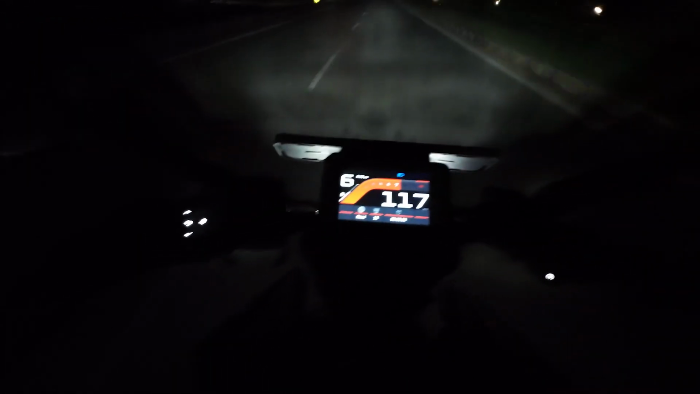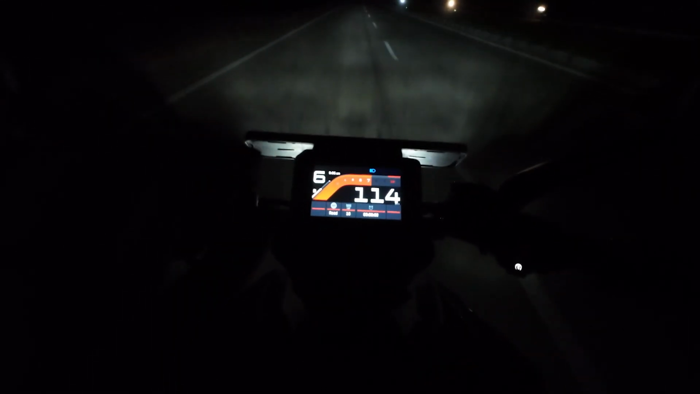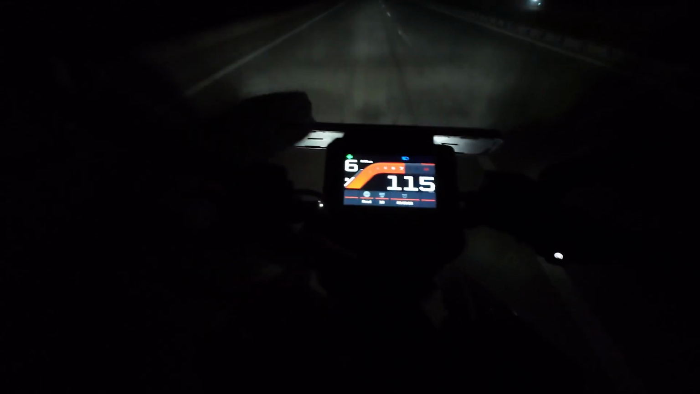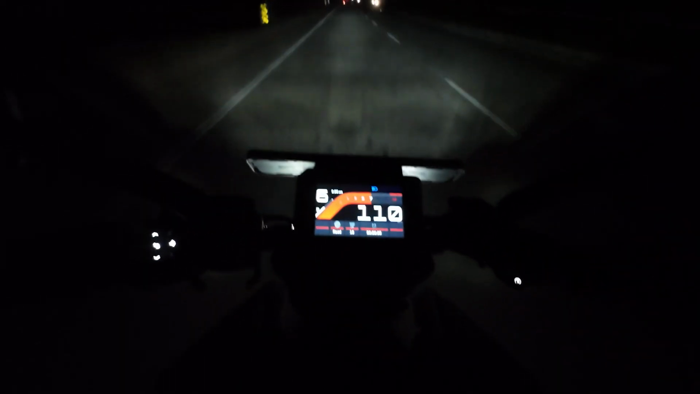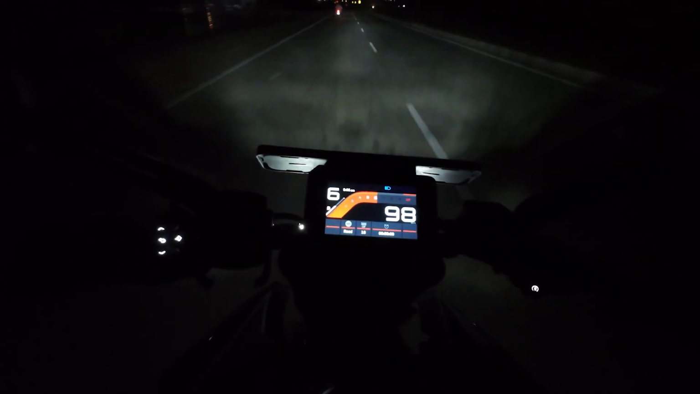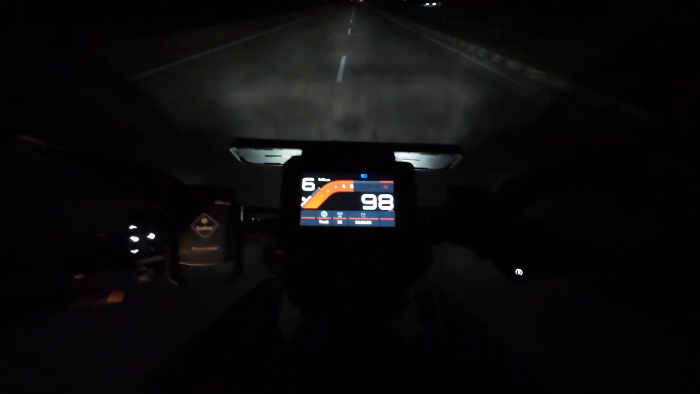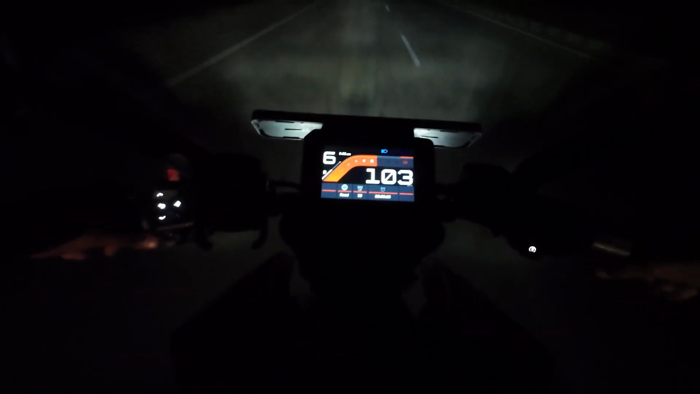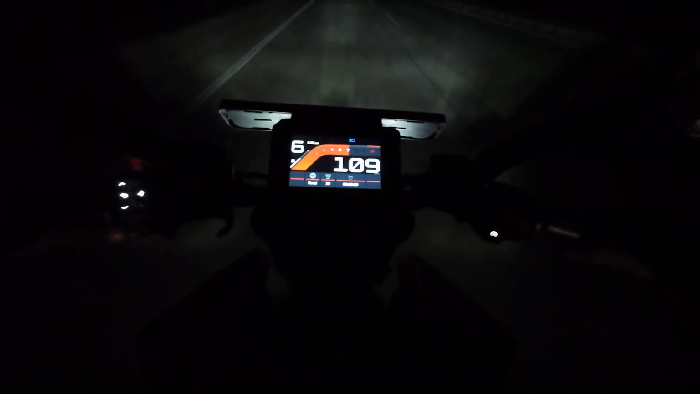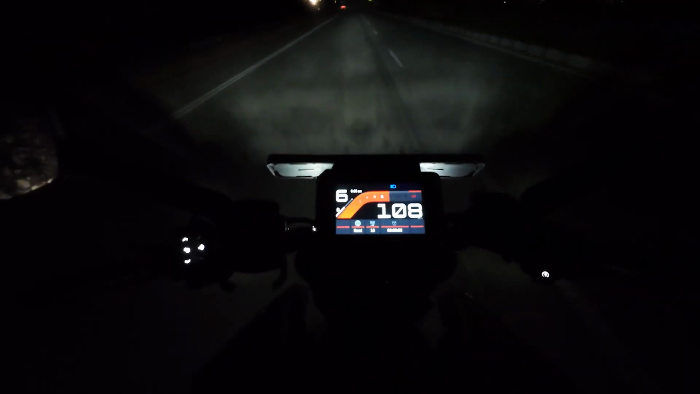If I have to tell one thing, the headlights of the KTM Duke 250 Gen 3 new model are not the best. You have to get some auxiliary lights if you plan on touring or riding at night. That's for sure.